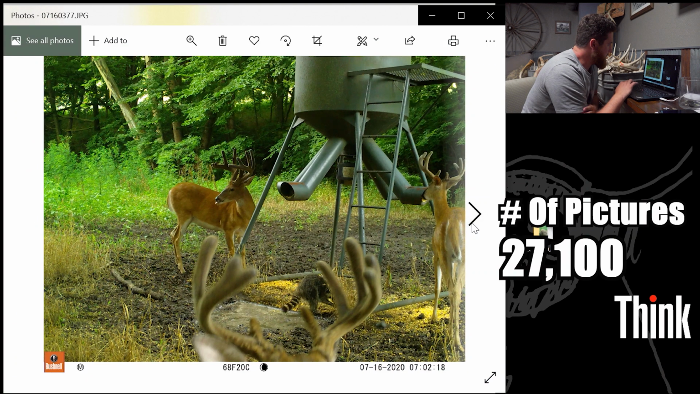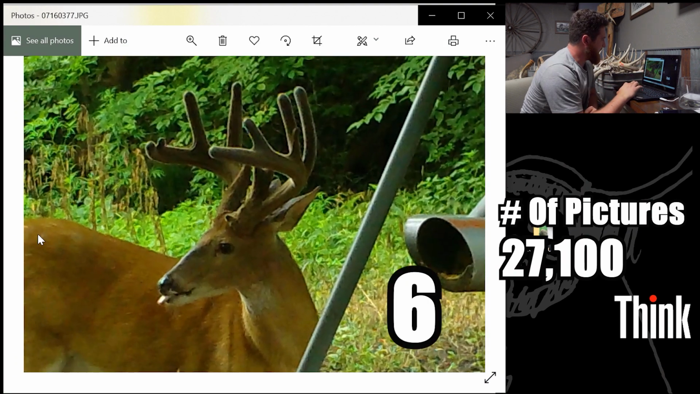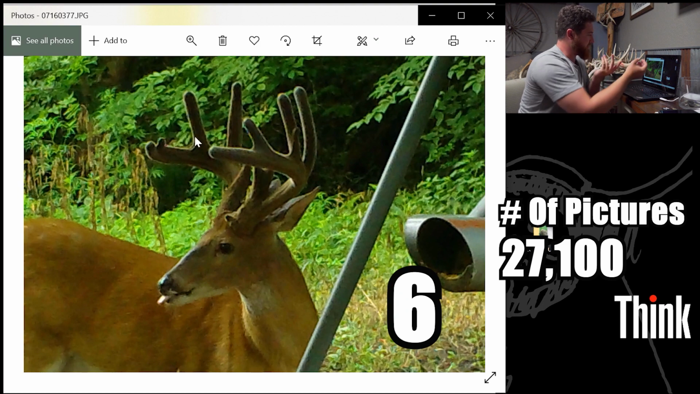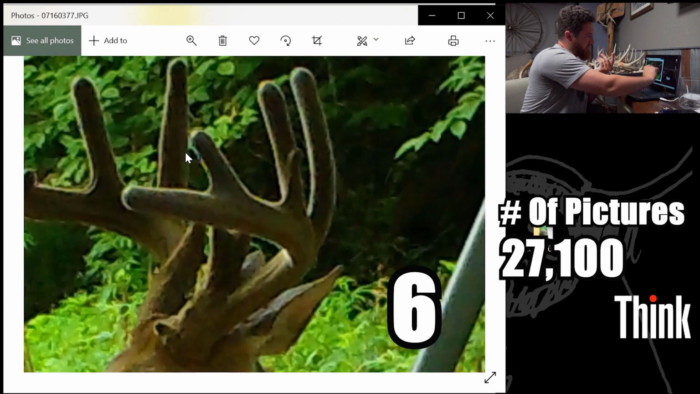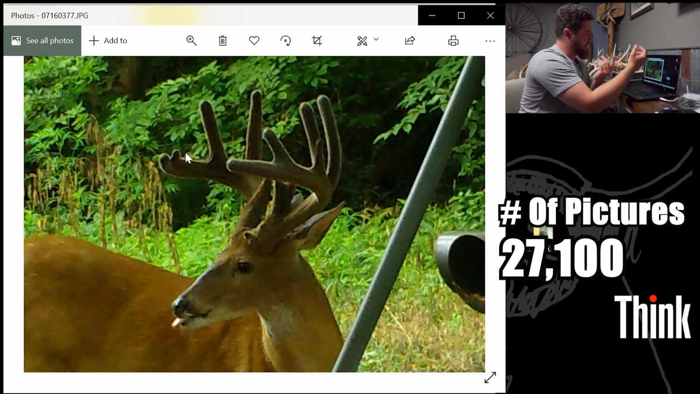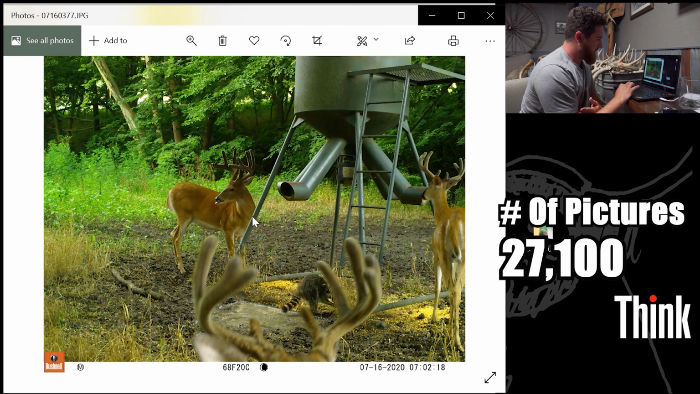Today, but here's that 10 point, oh, look at that. So he was a 9 with the split brow and the G4, but just already he now has a G4 there, which will make him an 11, and I see a split off the G3 there. So just in a couple thousand pictures that we've looked at, he's already gained a bunch of junk, and he still has 15 to 20 days left of growing.